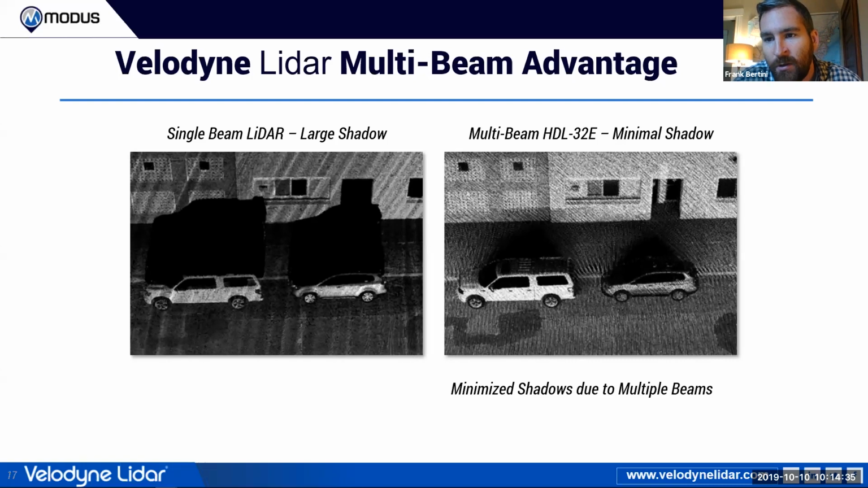Now with the multi-beam advantage that Velodyne has with our 32 channel sensor, you can see the level of detail has increased quite a bit. We're also eliminating a lot of those shadows behind the vehicle, and what that does is allow us to see more objects. So we can start to see the complete size of this doorway. We can actually take measurements of that doorway where we couldn't before because of the shadow. We're also seeing slightly into the structure as well. So if that type of data is important, the multi-beam really allows you to see more. It's much more rich in terms of the amount of points you're getting.